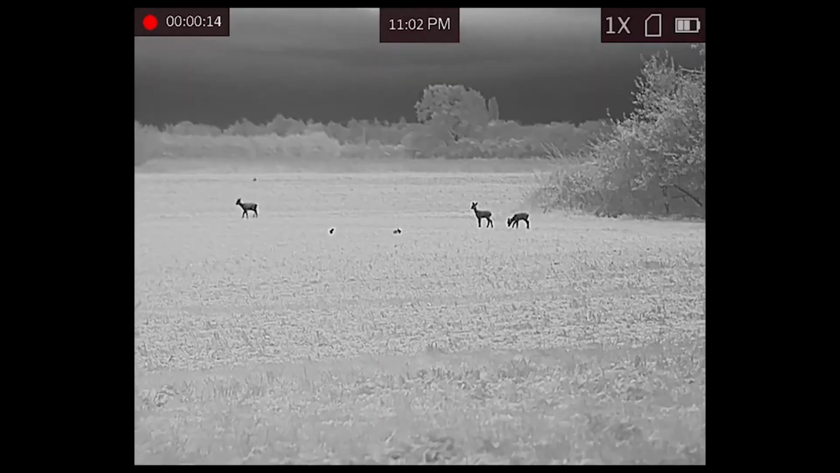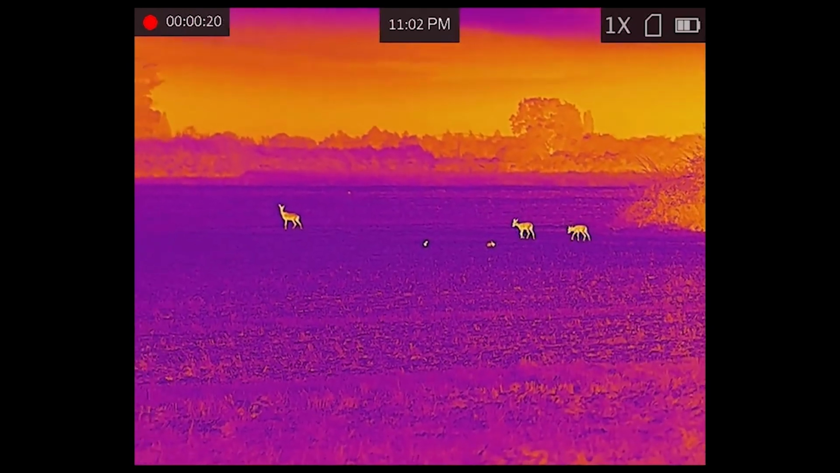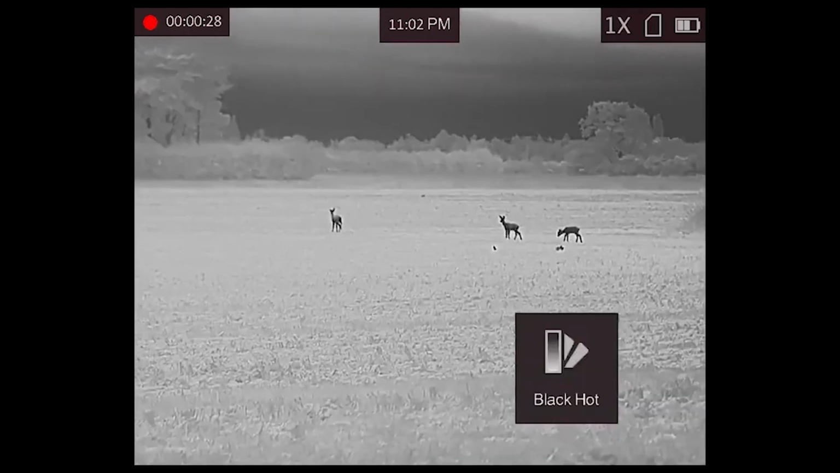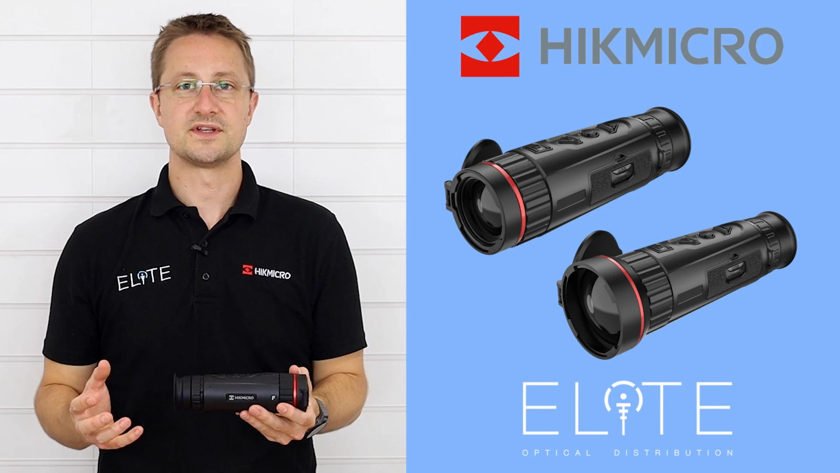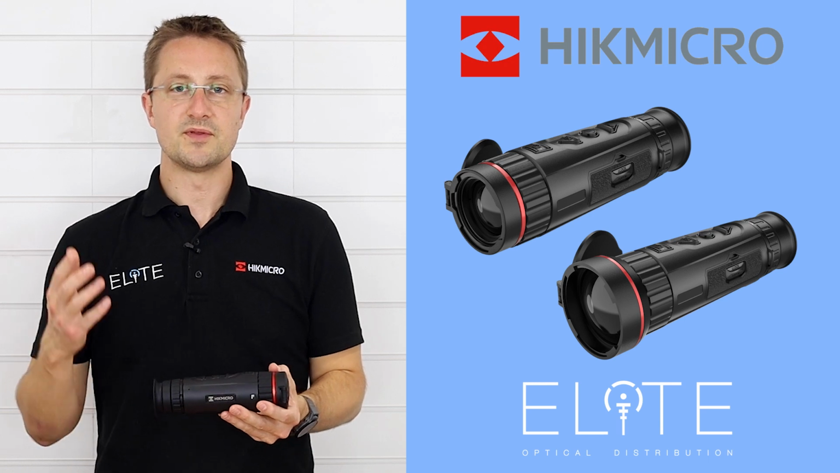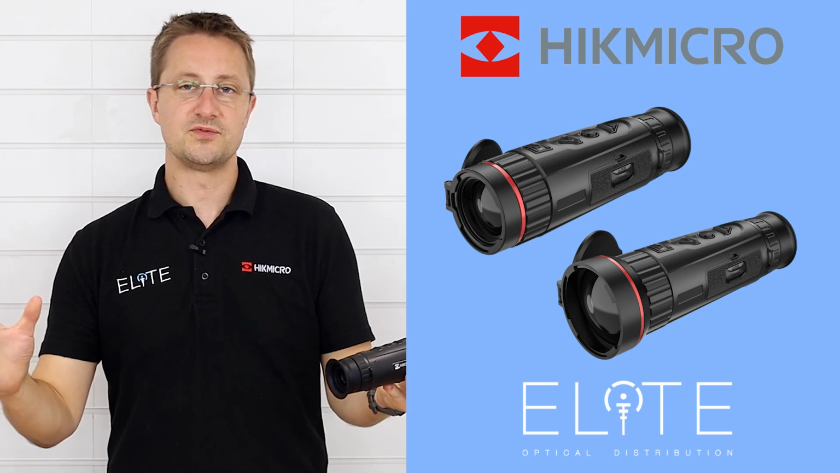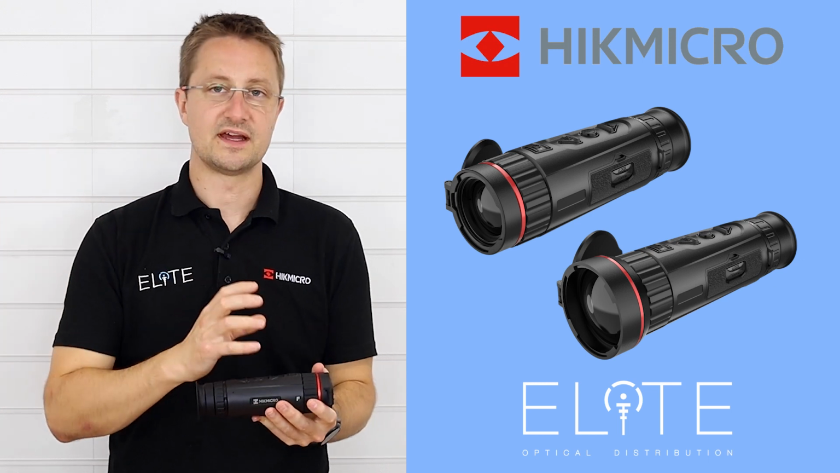All HIKMICRO thermal products have the same 4 colour palettes built in. That gives you a choice of black hot, white hot, fusion, which is the bright colourful option, or red hot, which is basically white hot with a red overlay on the hottest point on the image. That's allowing you to choose your preferred colour option and match it to the scenario that you're using your thermal in. Most people will choose one of the monochromatic options because they're just looking for the heat detection ability of the product. So it's making it easy. If you're stood in a large open field and you want to know if there's something alive in there, you can quickly scan across. This is going to make that jump out.